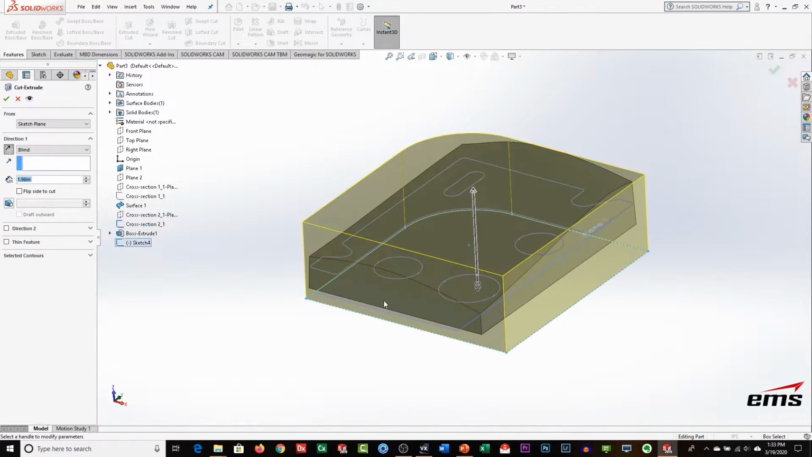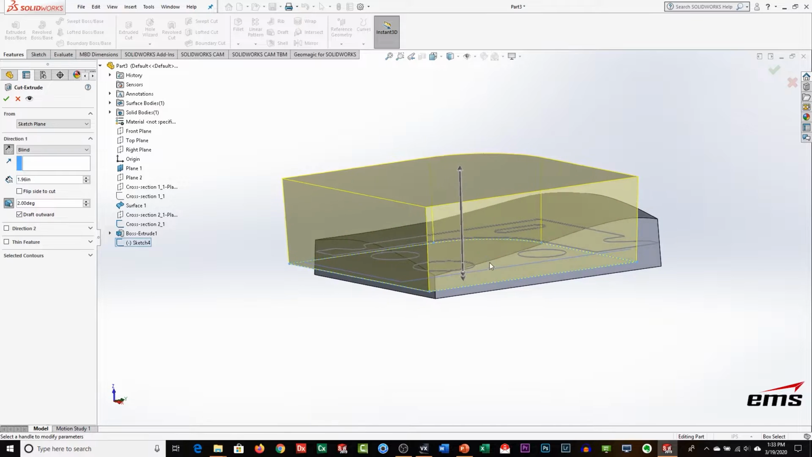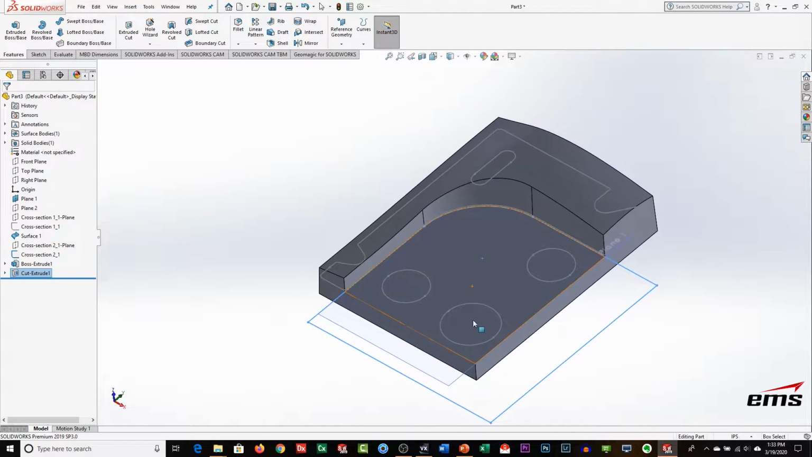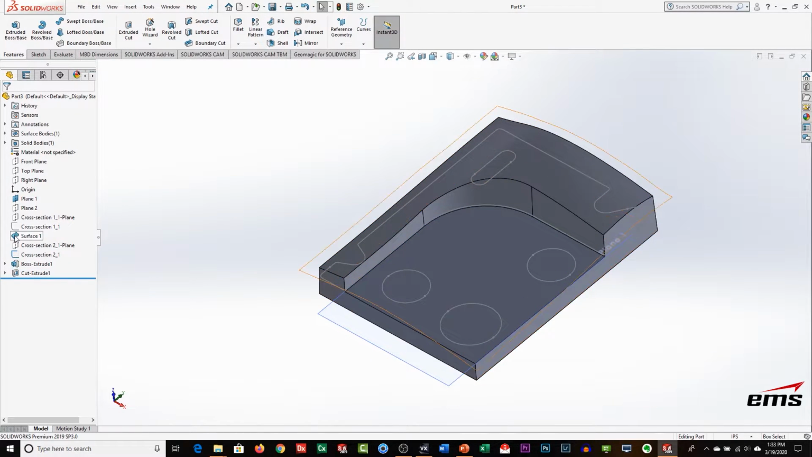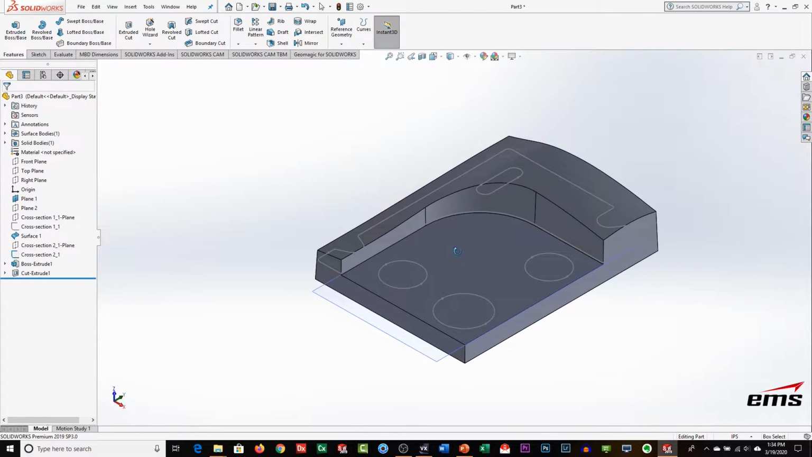We're going to go up. And then for this one, we're going to want to also add draft, but we're going to want to draft outwards, right? Because we're going to cut it away. So let's go ahead and hit OK. So that's going to give us our draft. So again, very quickly we have created a good majority of the shape. So that's bringing in a couple of sketches and doing some extrudes and cuts.